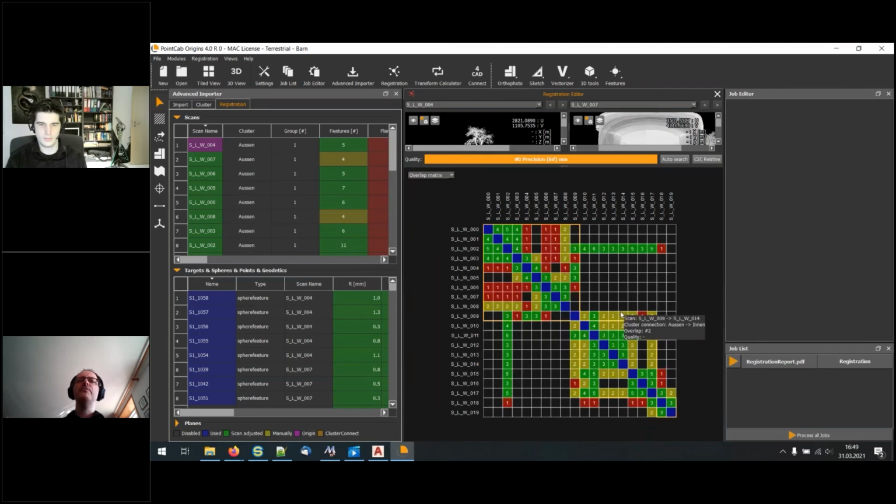So it's another view, and this will tell you how many features are assigned between the scans. So you see, here we have 4 between scan 000 and 001, and 5 and so on. And also we have connections between 018 and, what is it, 002. Of course, this is mirrored on the diagonal.